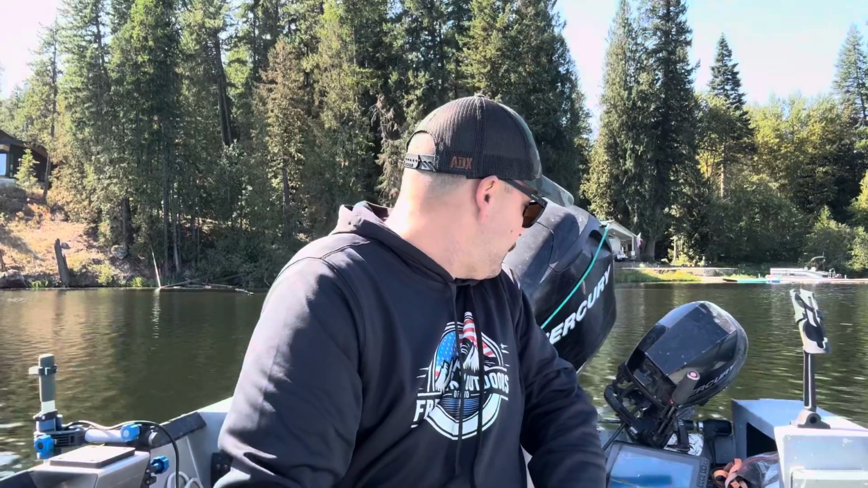I'm kind of done slaughtering these fish. I could sit here all day and just continue to catch one after another, but it's a ton of fun, but I also don't want to beat up the fishery. Right now we're in 24 feet of water. Most of the crappie should be hunkered up toward the shoreline, staying in the shade, but for some reason they're not. They found a piece of offshore structure and that's where they're at.